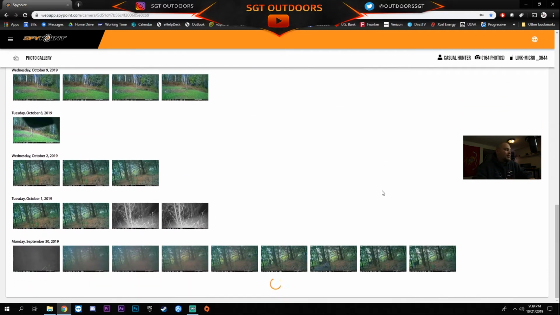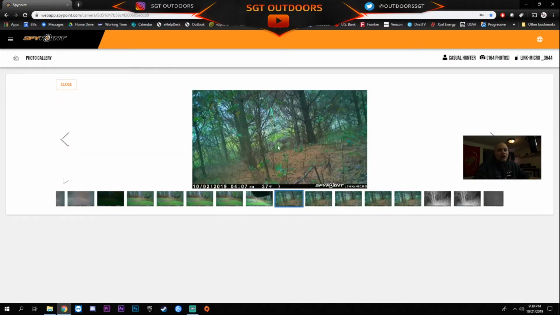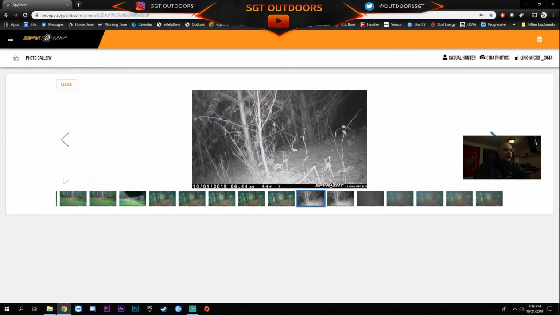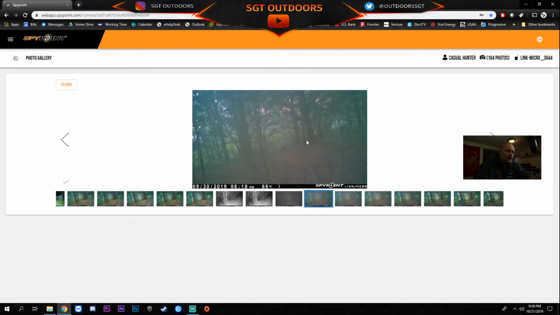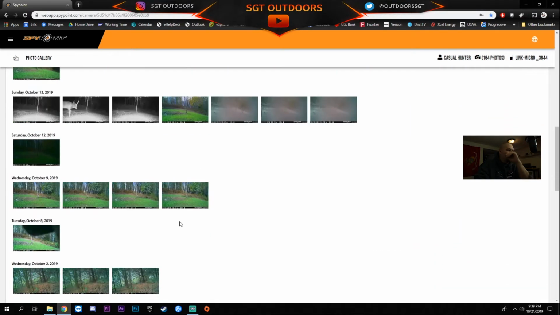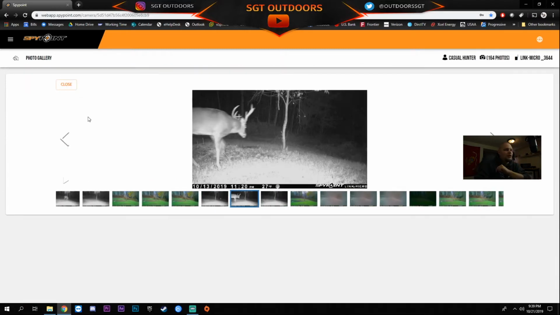So we're gonna start here on the Spy Point, and as you can see, we had it over here a while ago, on the one part of the property, and there was doe bedding like crazy. It was every single day, around the same times, middays a lot. Does were laying on the backside of this little pine tree hill in a swampy area. So then we decided to move it. We put it out on the food plot, and then shortly thereafter, we have a second buck.